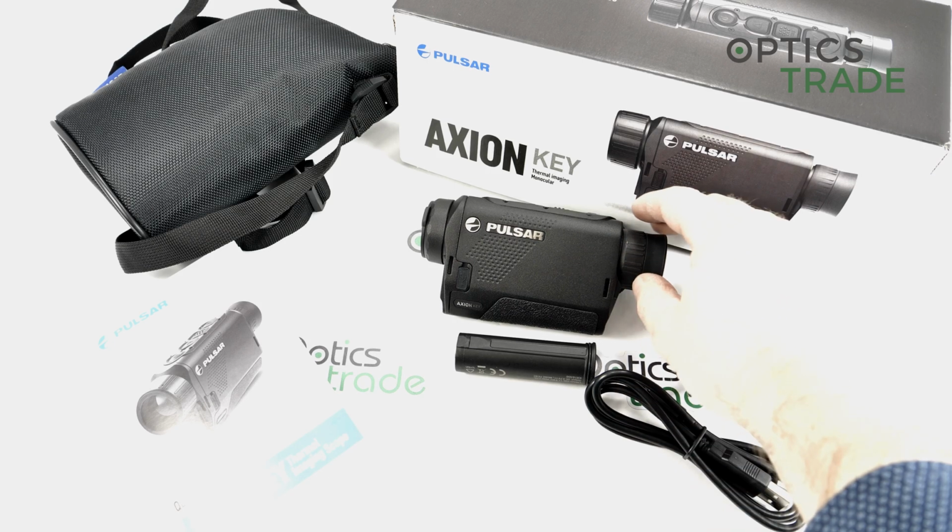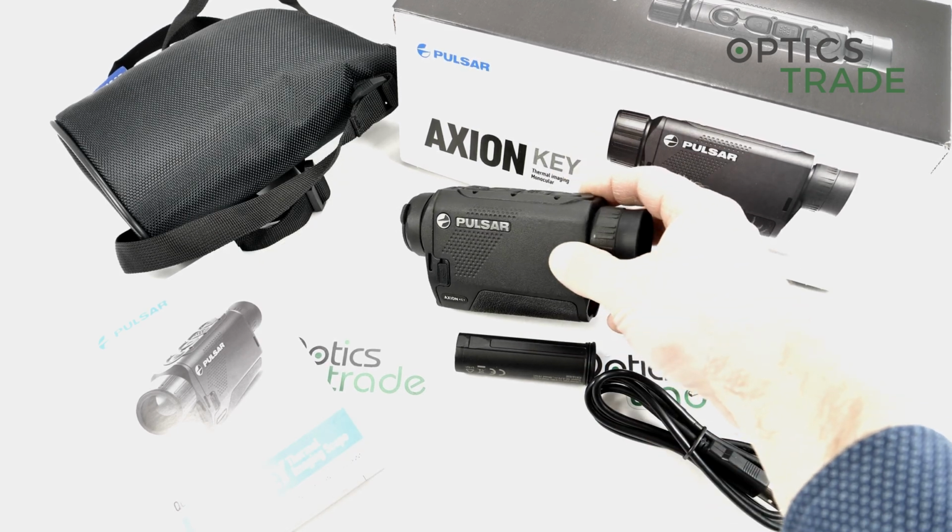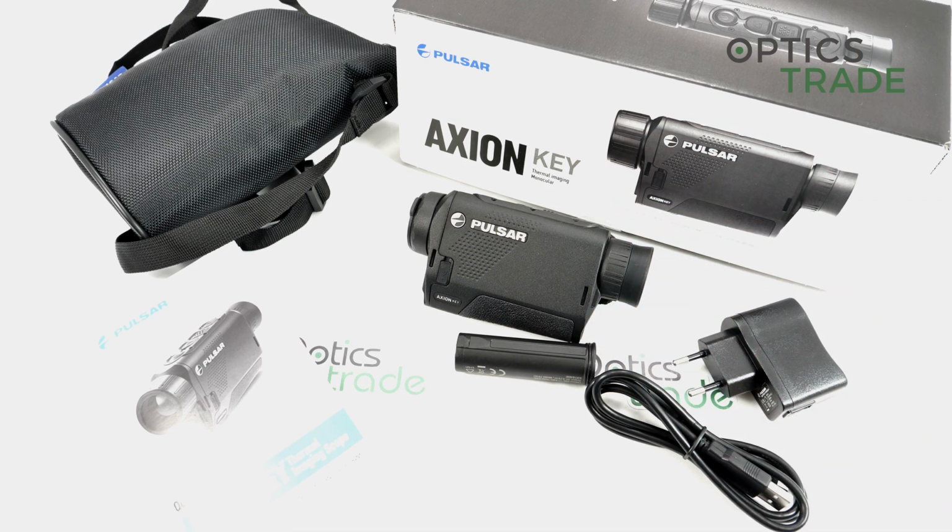So the display on the other side is LCOS. It works all the way down to -10 degrees Celsius, and the resolution is 960 by 720. It is a little bit smaller when you look into it compared to the Helion, even though it has a higher resolution, but that means that you are able to see more details.